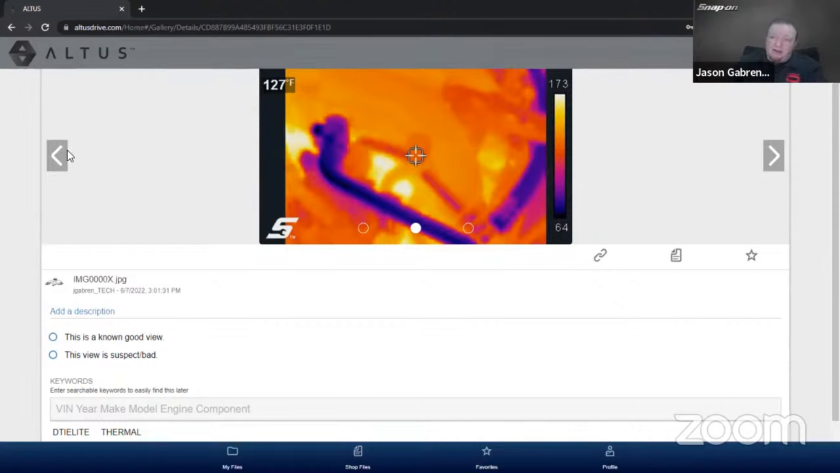You see I got a left arrow here. That brings me to my straight camera. And if I go to the right, it gives me my thermal without the extra context there as well. If I had the opacity turned down a bit, it would also show my mid opacity there as well. So that's kind of neat.